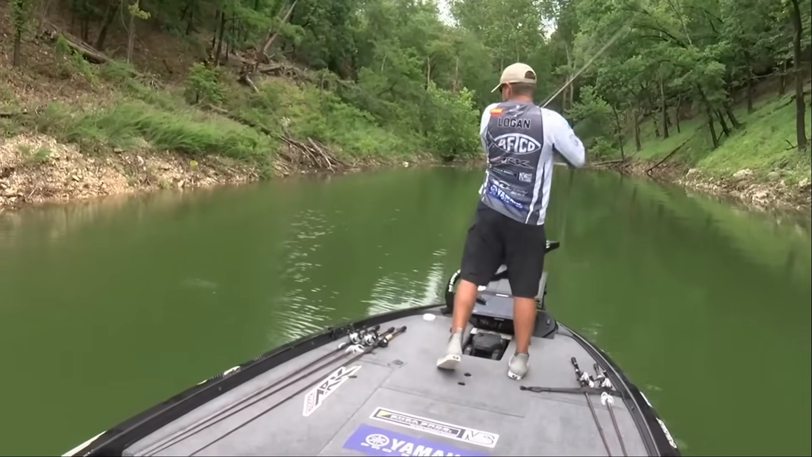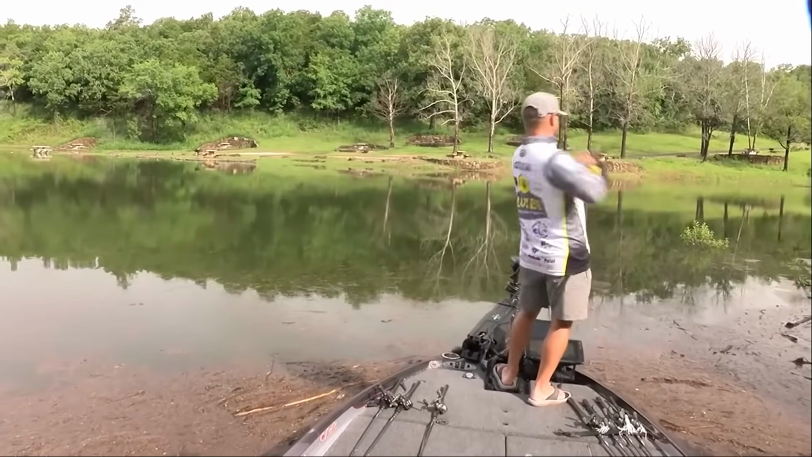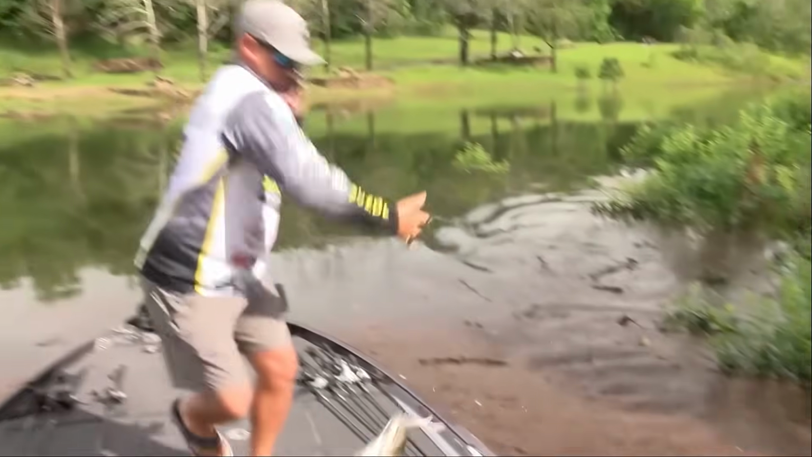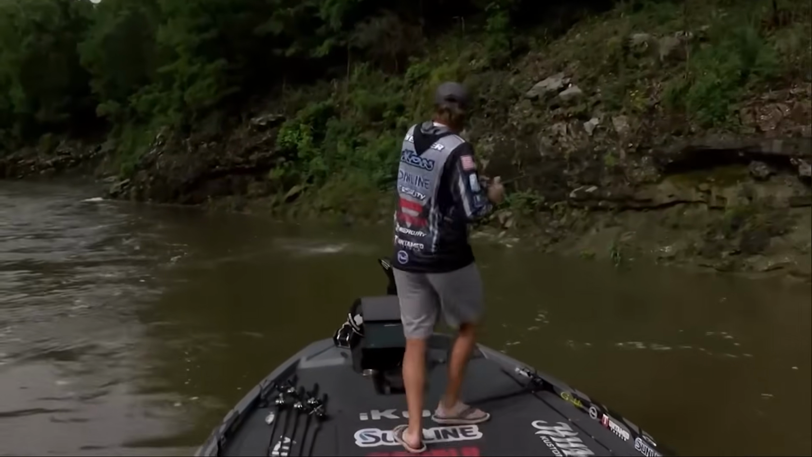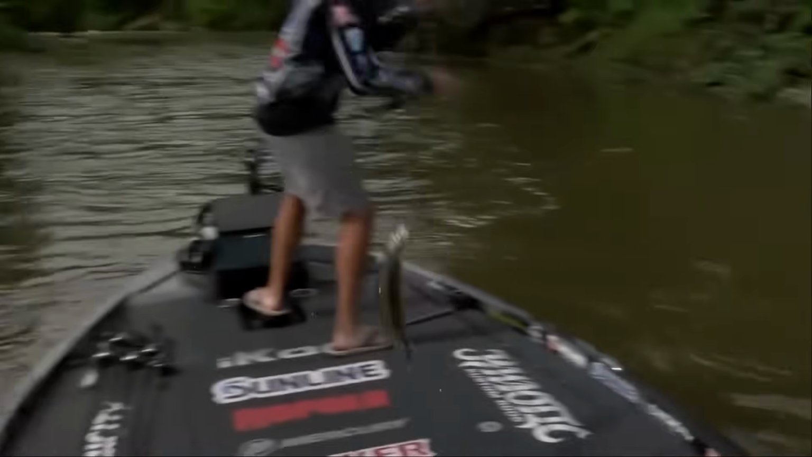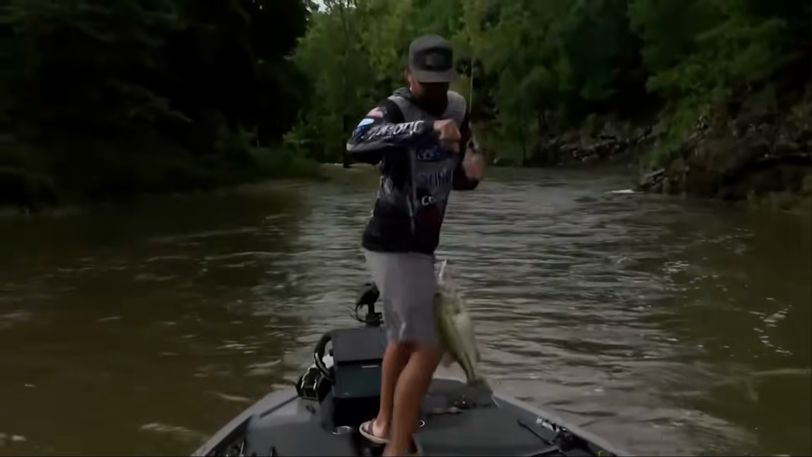In the recent Bassmaster Elite Series event on Lake Tenkiller in Oklahoma, pros took advantage of runoff areas to catch a pile of bass. And actually, the top 10 was dominated by shallow water anglers that beat the brakes off of the forward-facing sonar scopers by targeting these runoff areas.